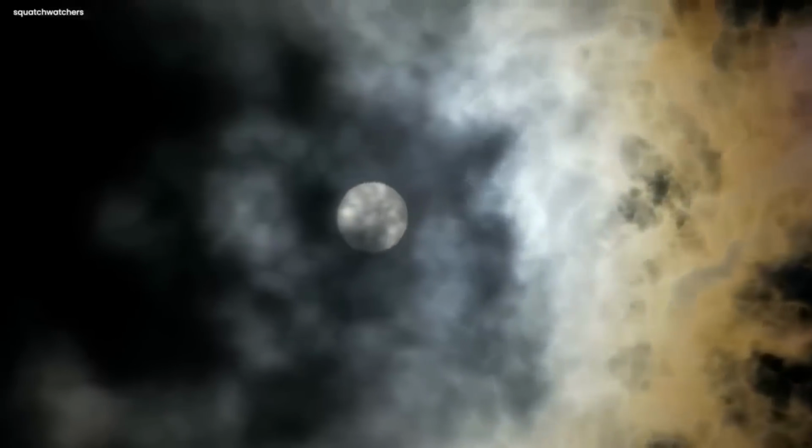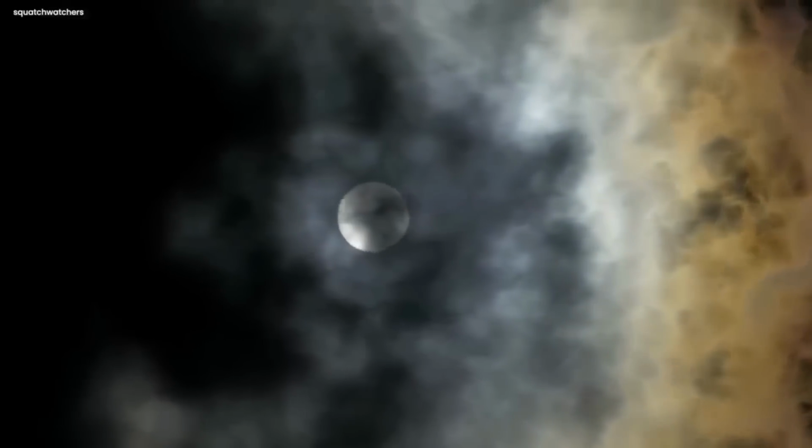Under the moon's light, whispers of questions moved through the trees. Why was this creature here? What secrets did it bring? The answers stayed hidden. People couldn't understand the mysteries of this nighttime visitor, leaving only questions in the quiet woods.